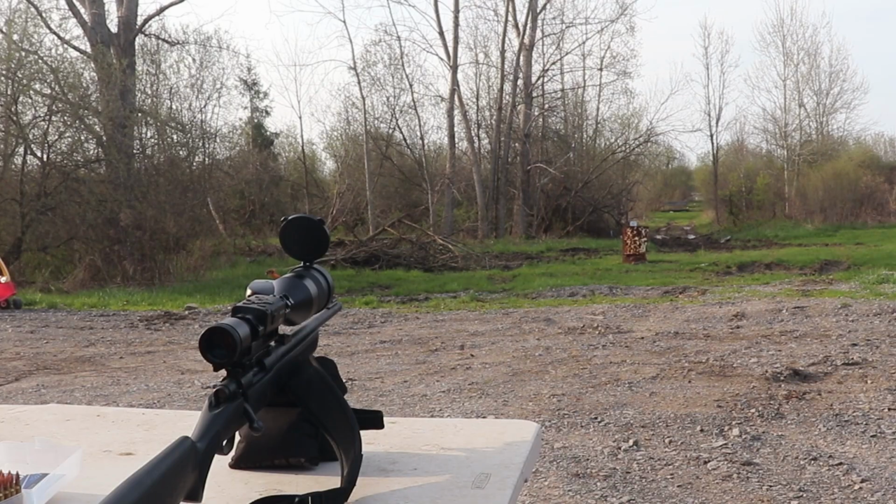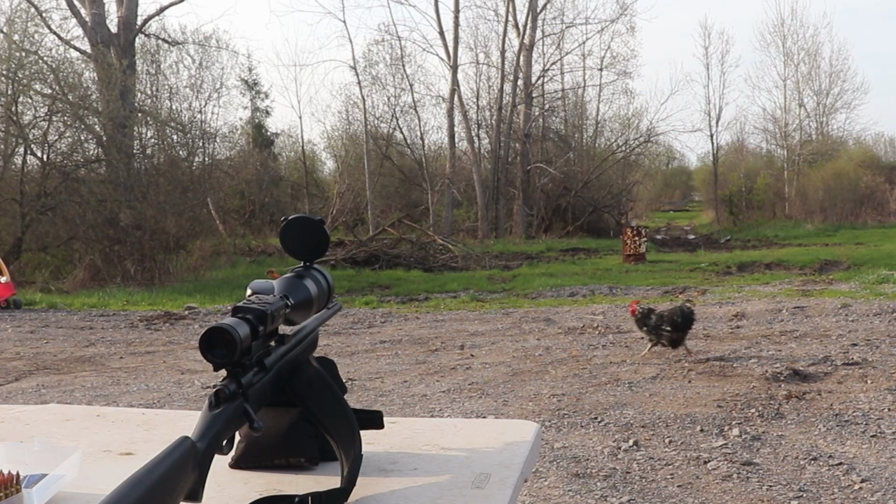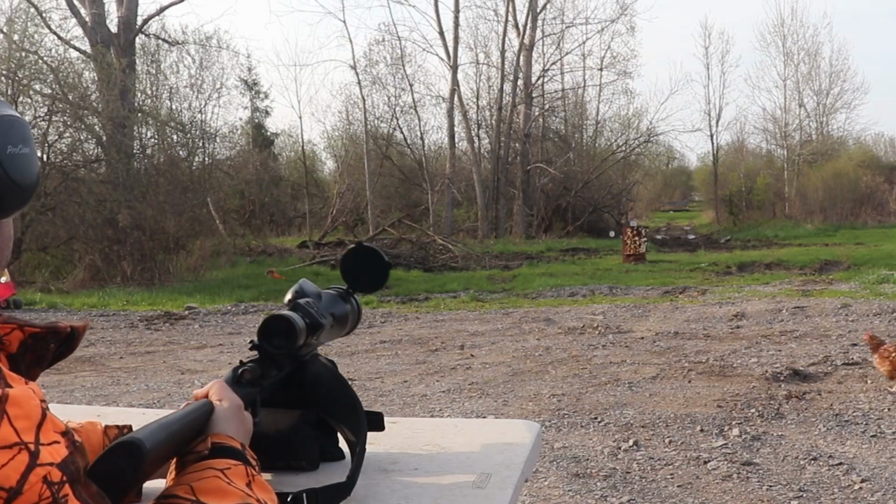So I ended up getting this load from one of the reloading manuals, the one that's like a magazine, and I like the data for it. It just lines up. I've got a ton of the tight group powder, and they're just fun to shoot. I've got a 22 I like shooting, but it's just neat.